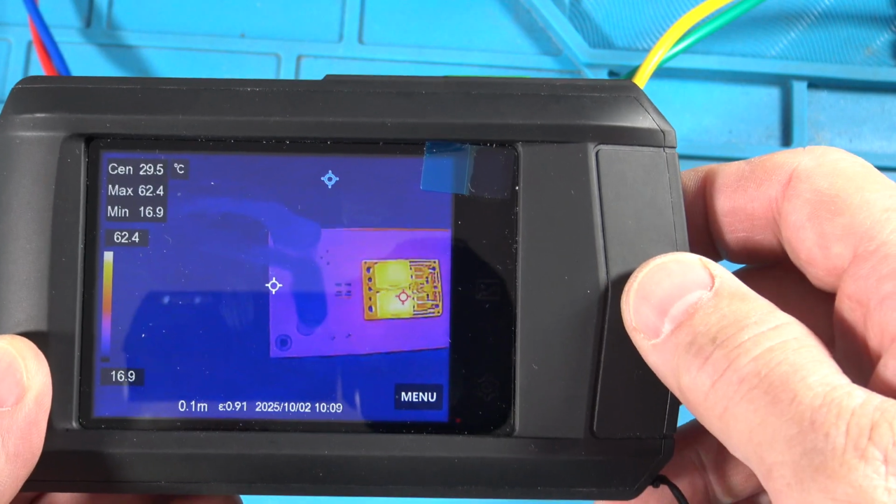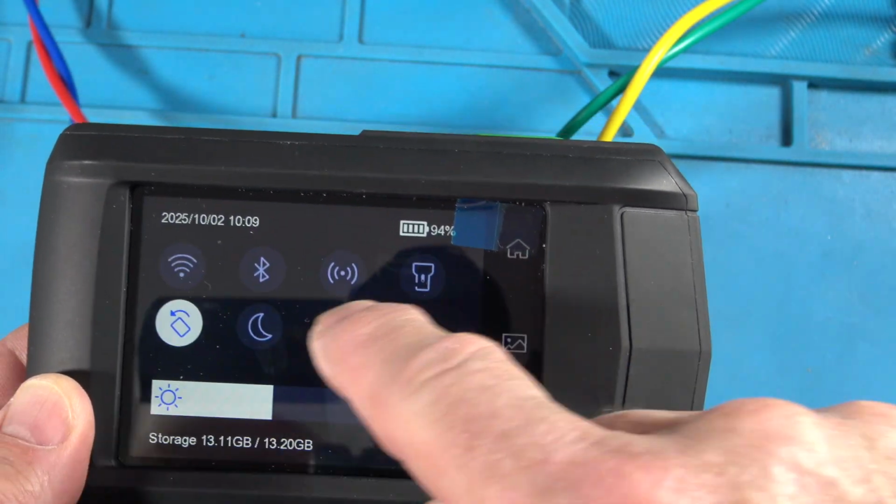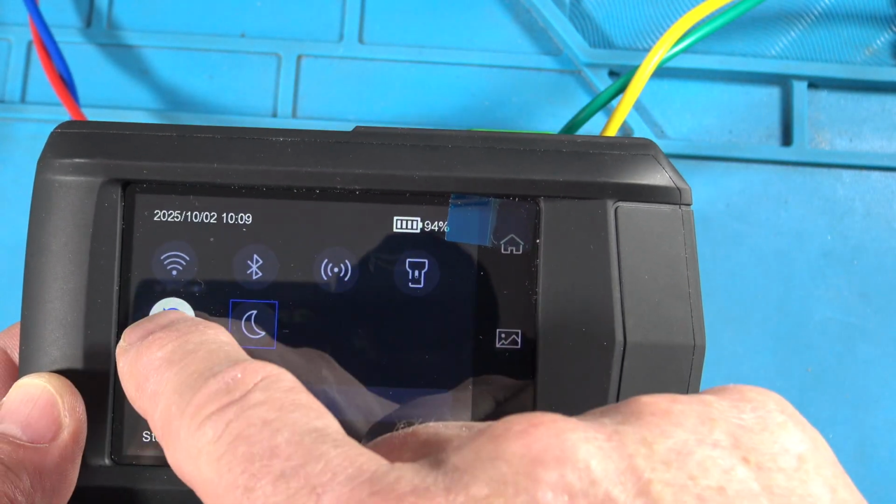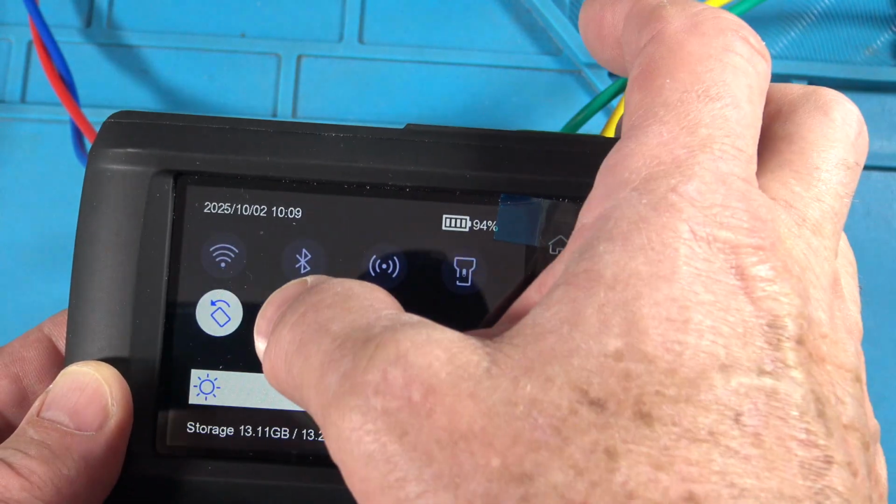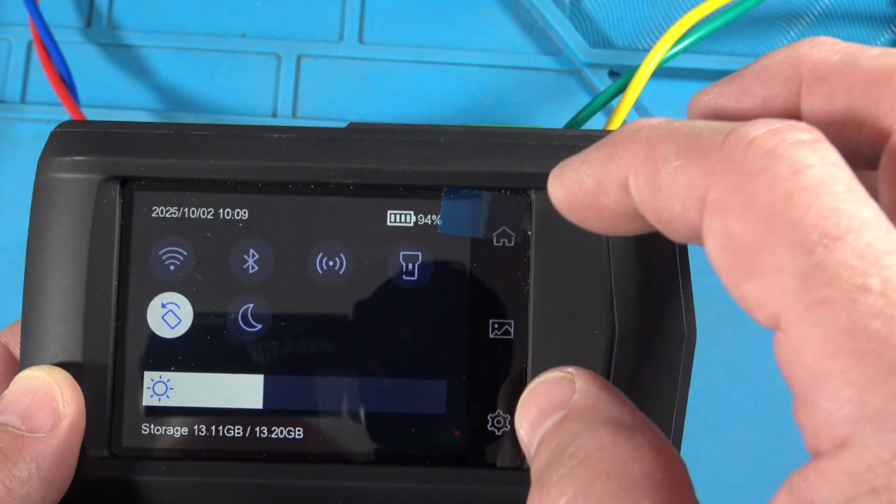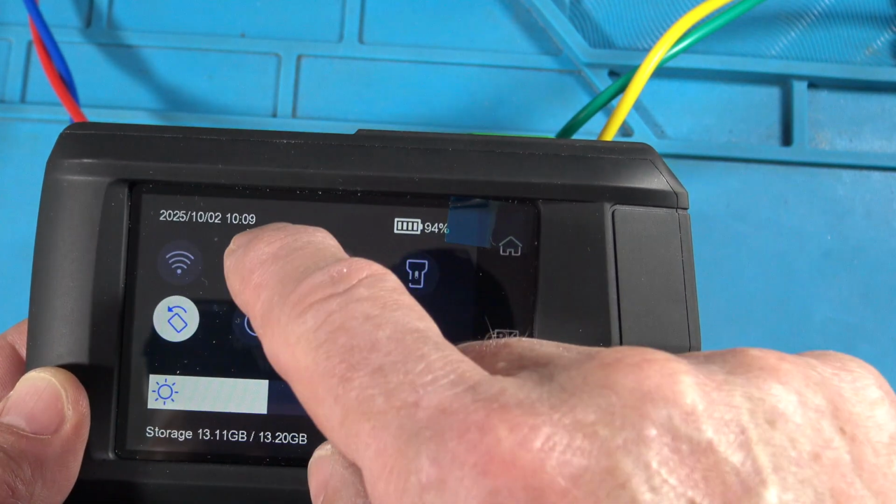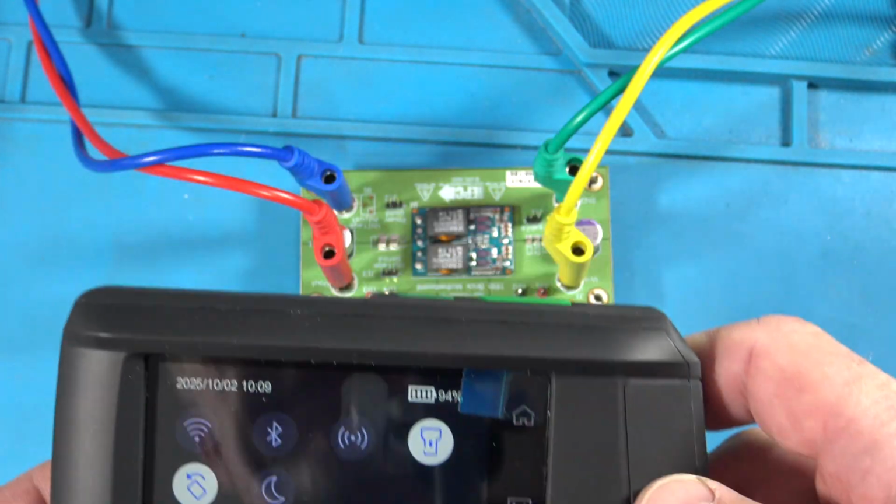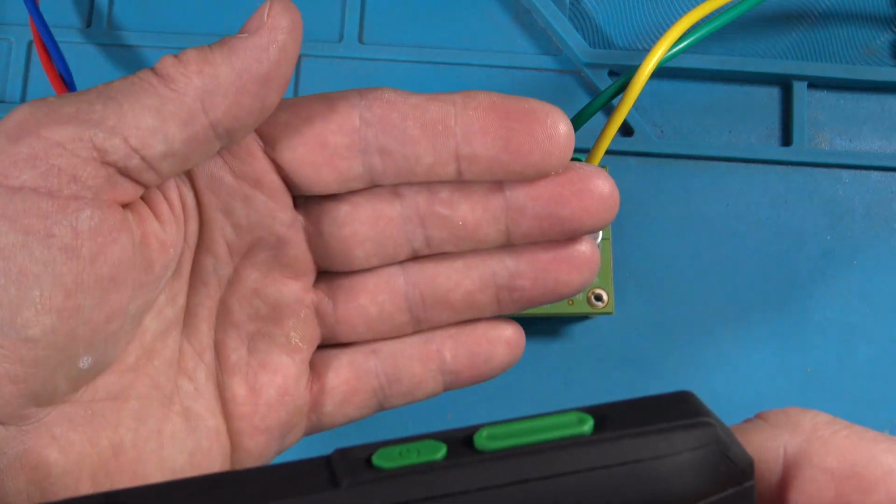All right, now I'd like to take you through some menus, okay? You see a menu button right here? But also when I swipe down, it pops up with this, so I can quickly lock rotation, change the colors of the screen. I kind of like the dark, and you can change the brightness level here. You got Bluetooth, Wi-Fi, hotspot, and a flashlight. So you can see the flashlight, and you can kind of see it on my hand there.